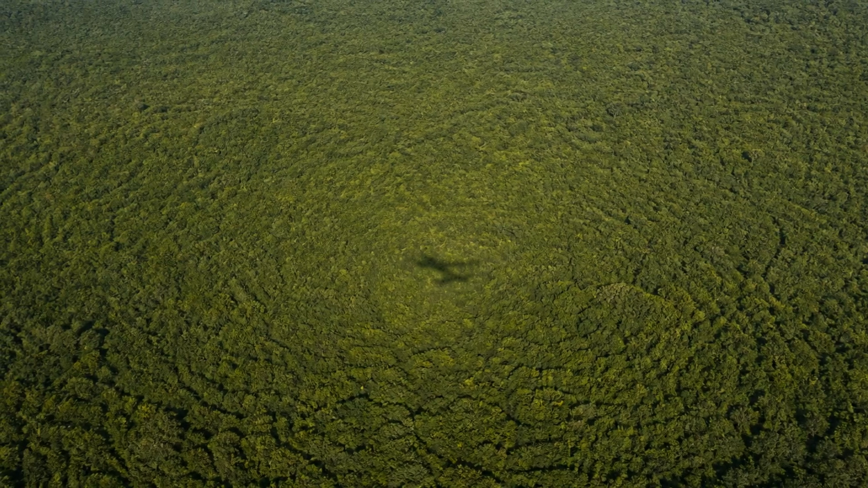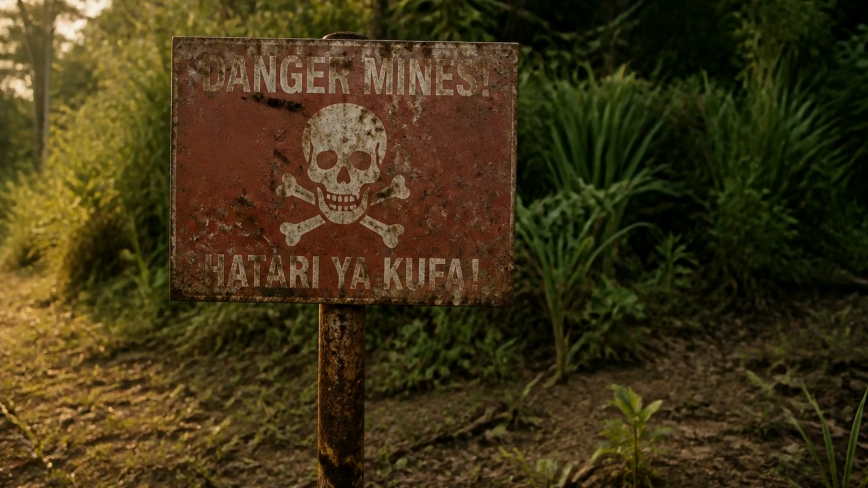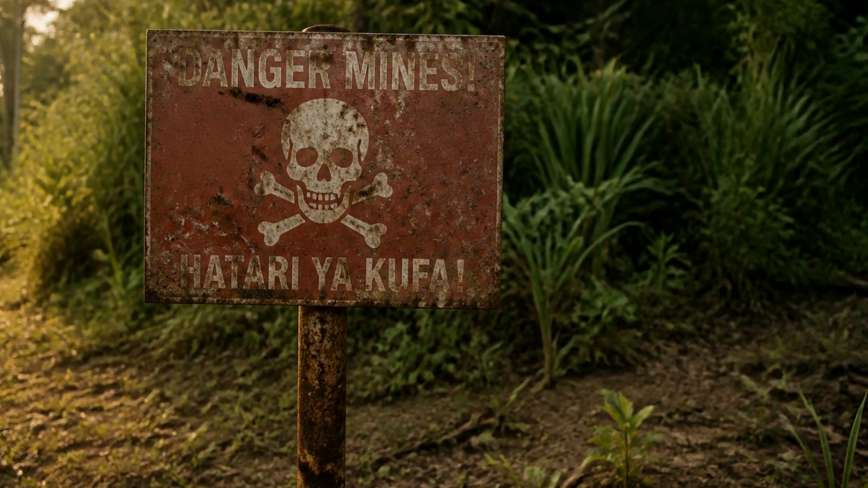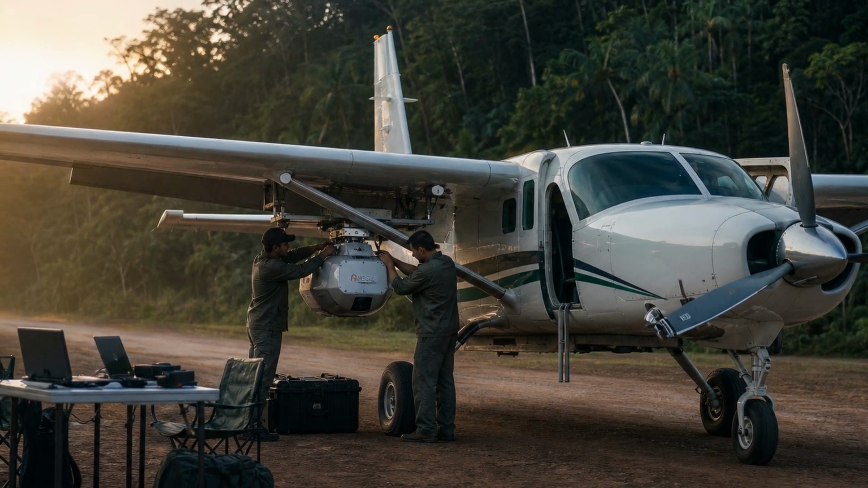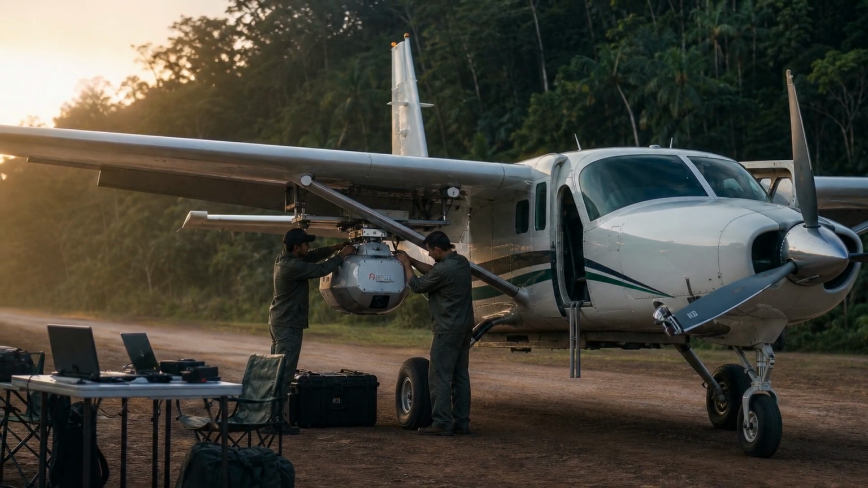You cannot map a city you cannot walk through. The Cambodian forest is dense, tangled, and in places seeded with landmines. From the ground you see 10 meters ahead. From above you see a green blanket. To find the city, archaeologists needed a way to see through the trees, and in 2012, they finally got one.